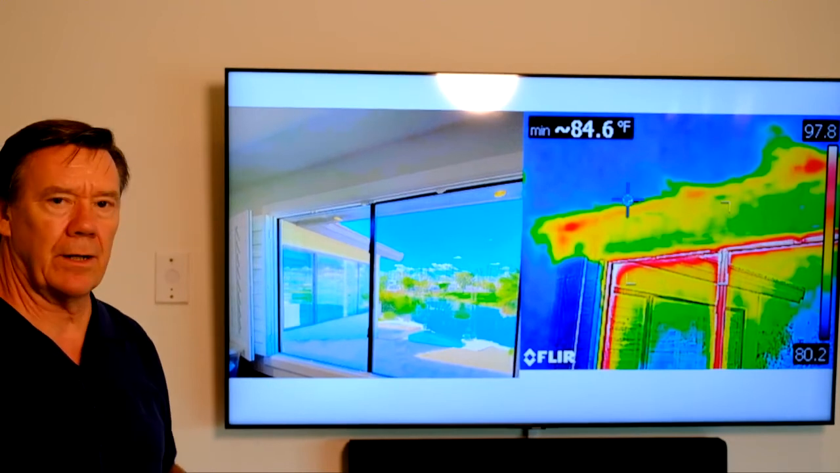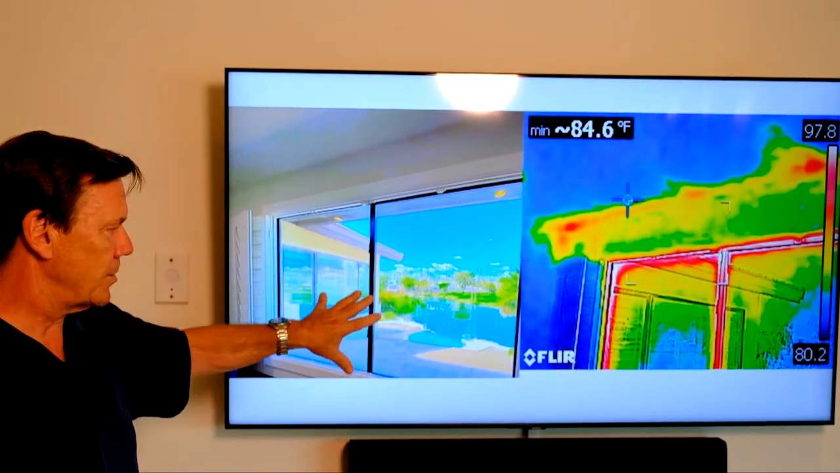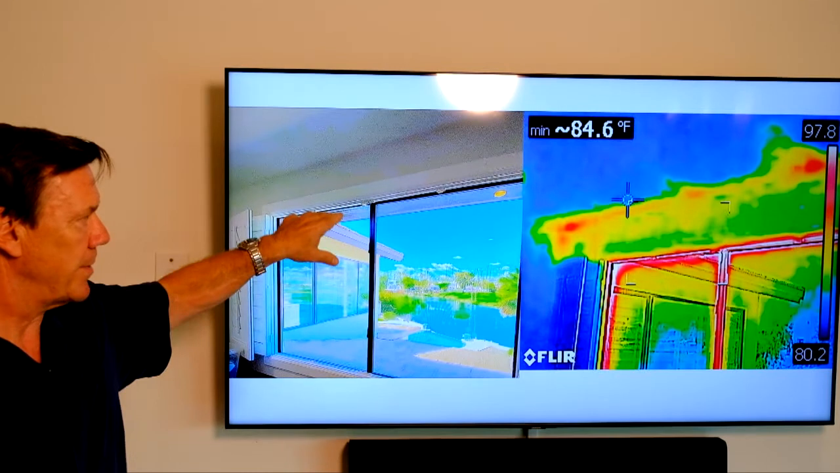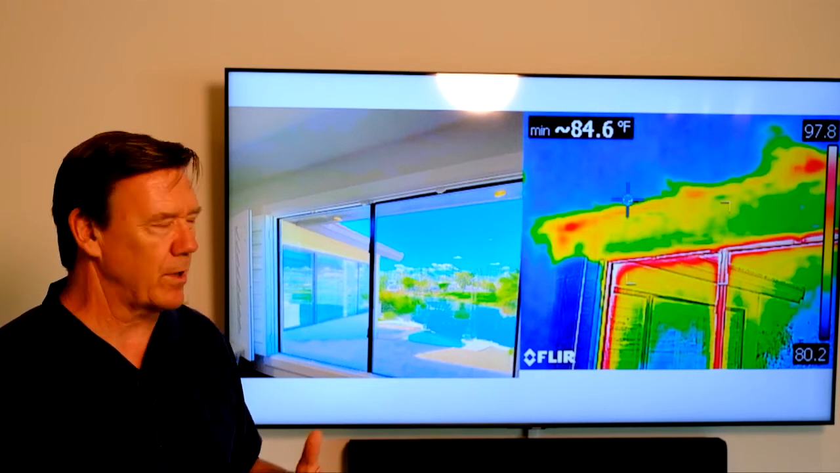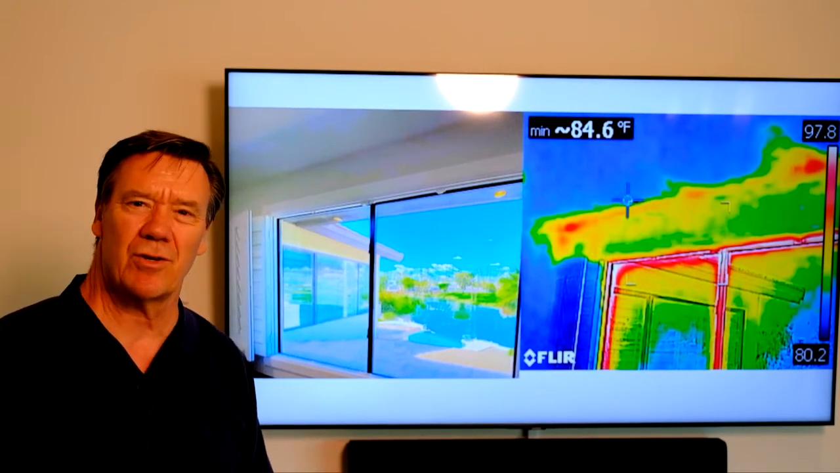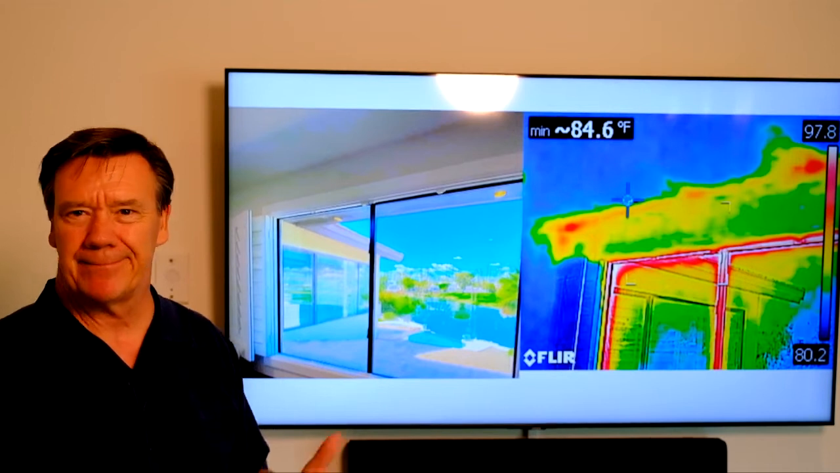Now let's take a look at the bedroom adjacent to that that's also on the north side. So here you're looking through this window out onto the lake and the golf course, and what you're looking at across the top here and over there adjacent in the image is quite a bit of heat transfer, quite a bit of heat gain, probably some not so good insulation around those plate lines. That's the sloping edge of the roof, and so in any event, not good.